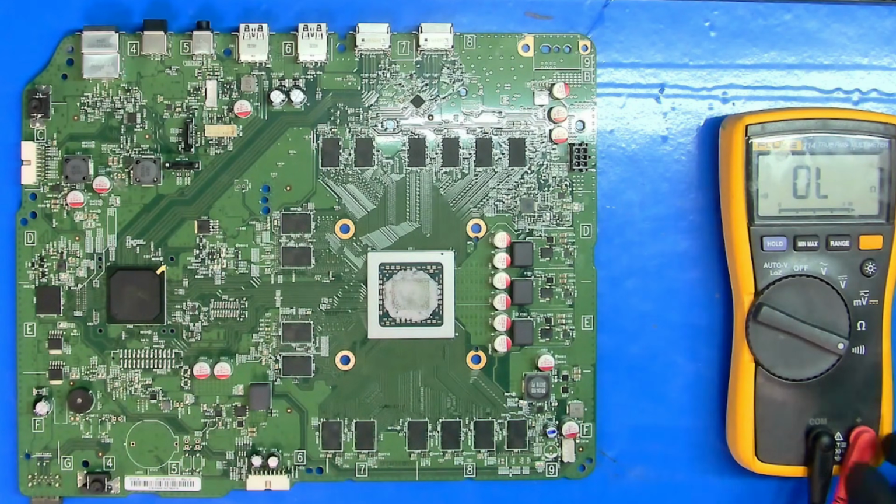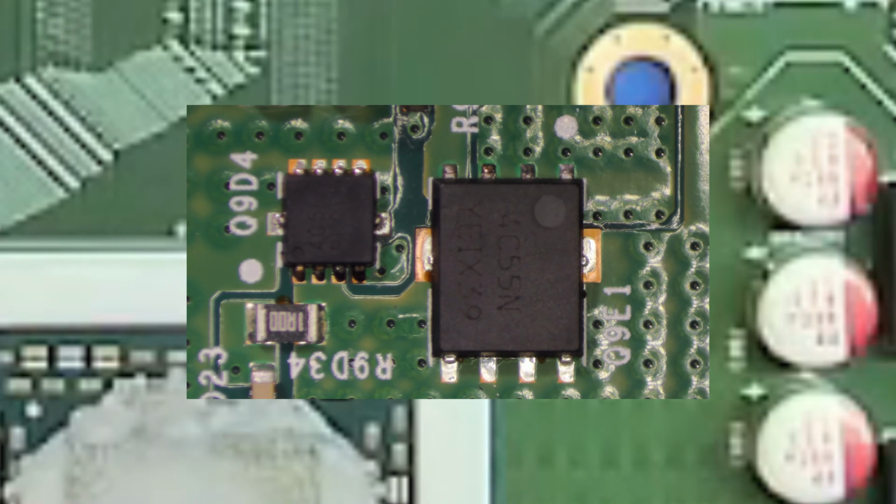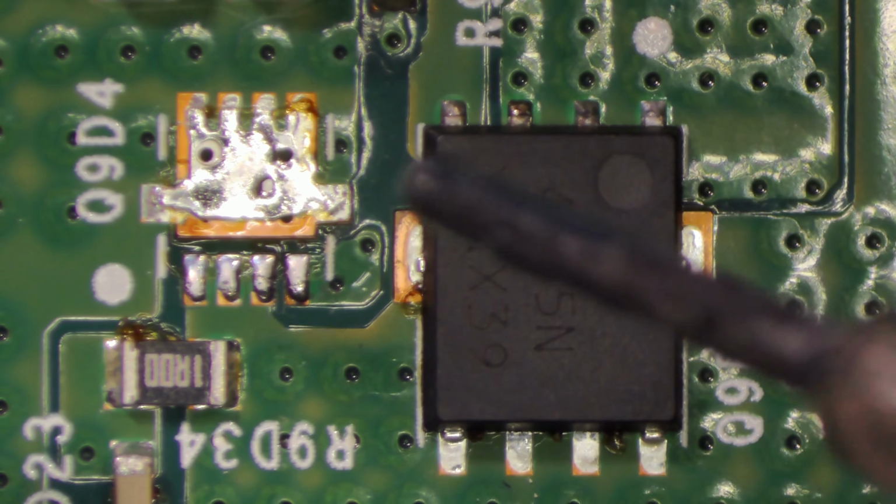Okay, let's get this under the microscope and swap it out for a working one. Hopefully that'll solve the no power issue and bring this Xbox back to life. Once it's replaced, we'll put it to the test and see if we've found the fault.